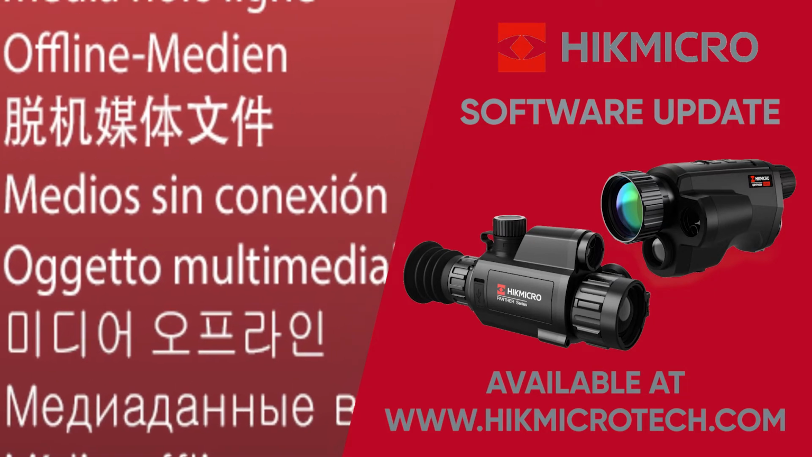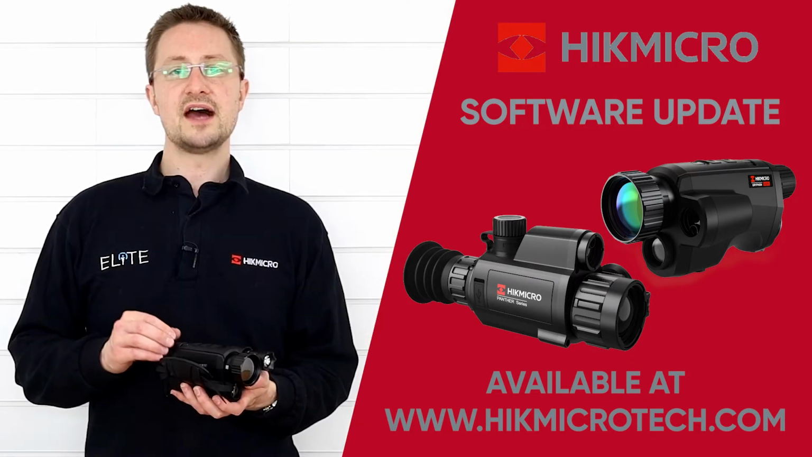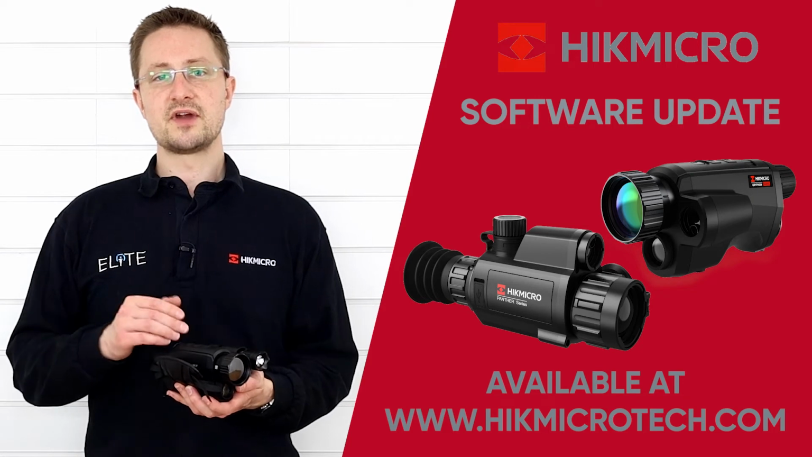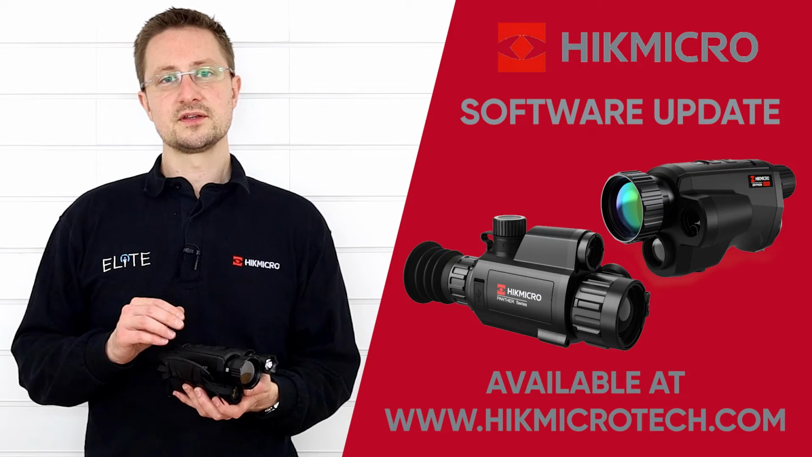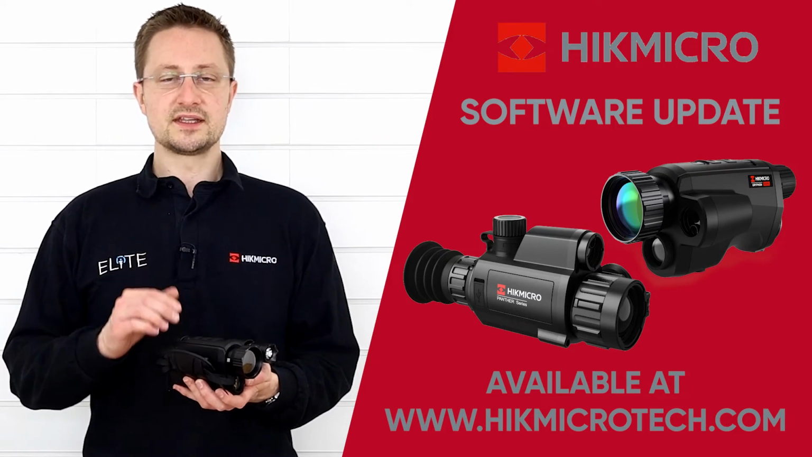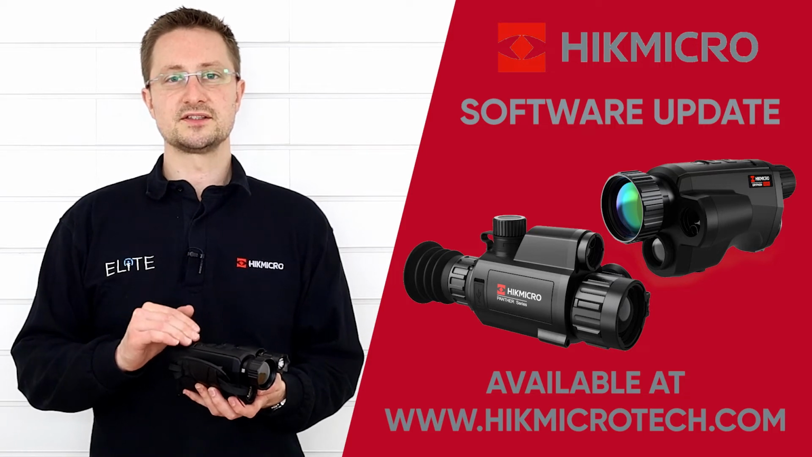Another key feature which has been upgraded in this latest software, and this covers both the Gryphon and the Panther series, is the laser range finding options. You'll now find that you've got a single or spot mode. For that, you press the button once and it gives you that single reading. The button responds immediately, so it's a lot easier to use.